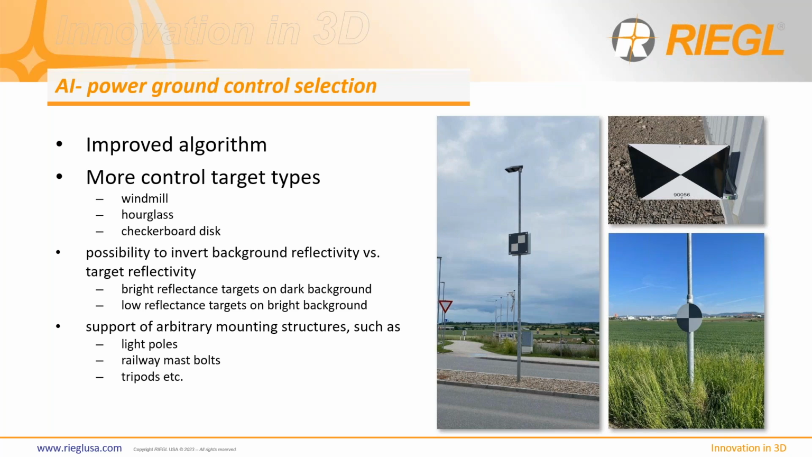As you can see, there's lots of applications in which you may not want to put targets on the road or aren't able to simply put them on the road. And so putting them up on a pole or other permanent object is very helpful for proper data collection routines.